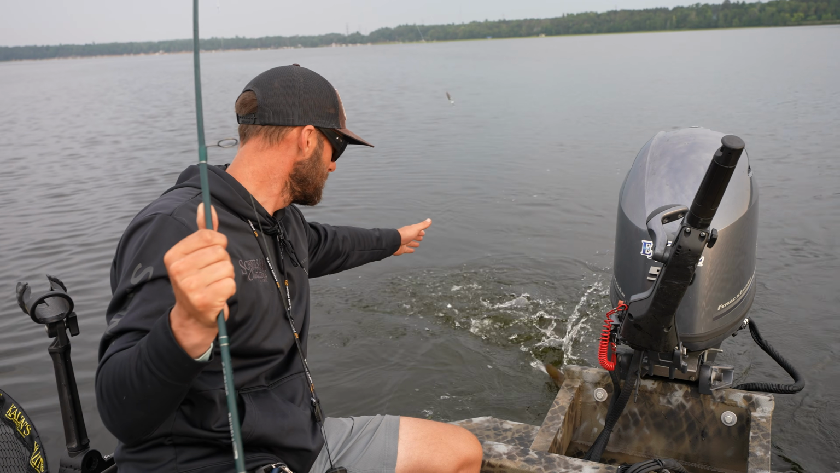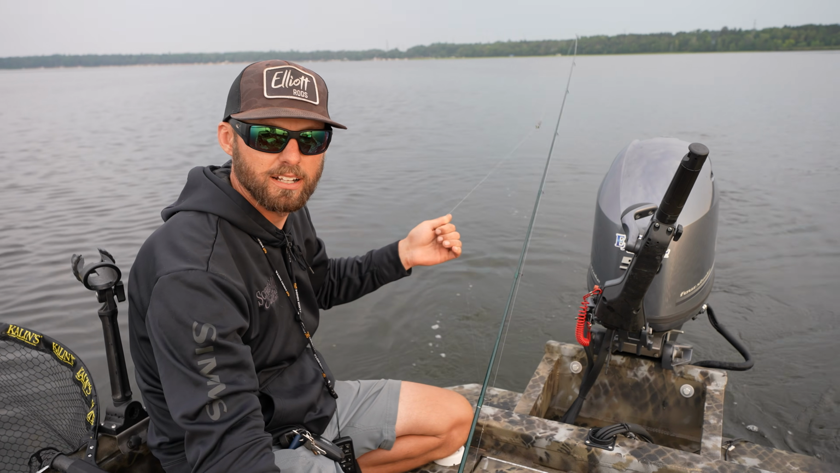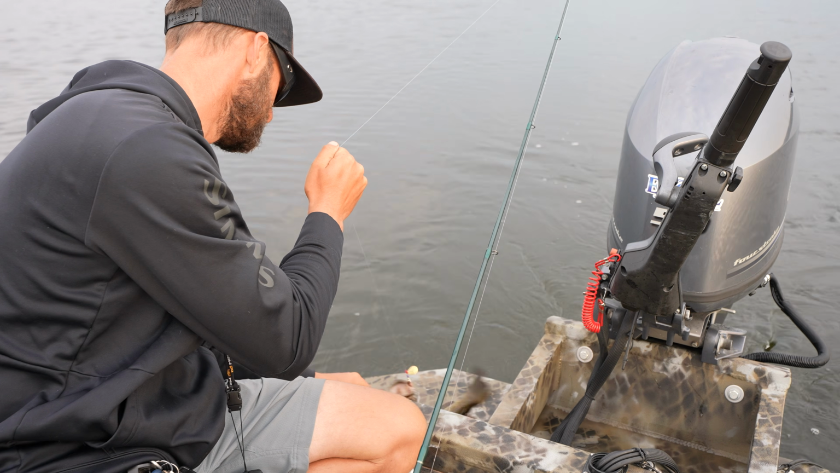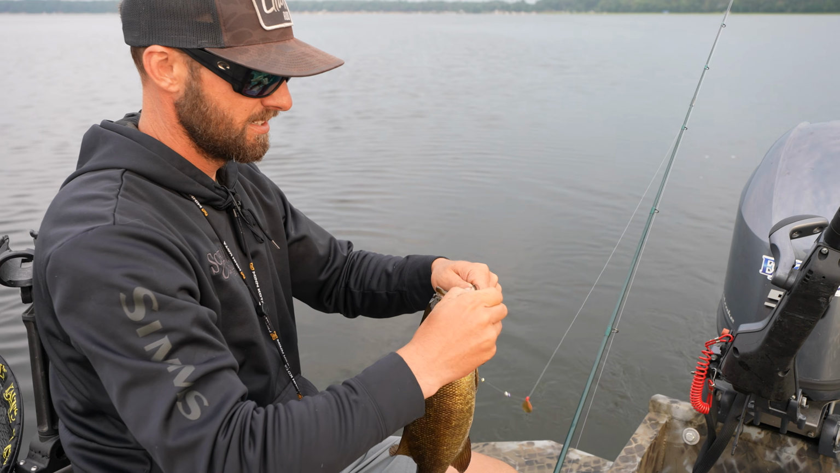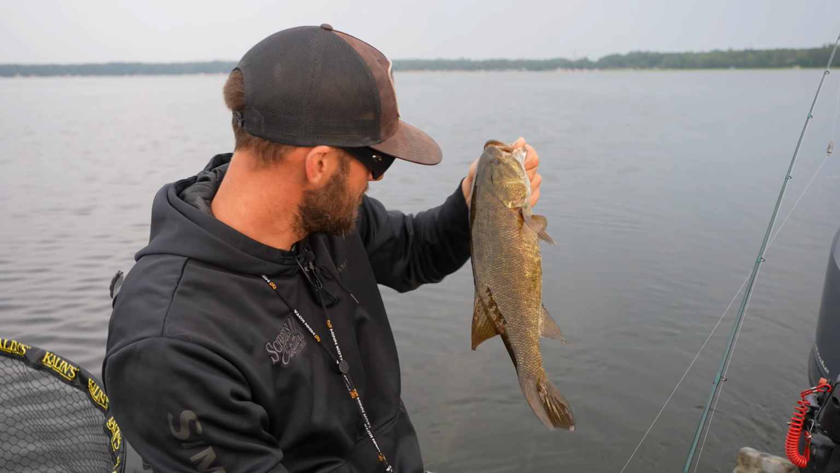My favorite part about this boat, though, oh, you get this little landing platform back here. You can just ease them on in. That's where them big old sows, how you beach them up on here. There we go. There's our bass on the spinner rig. Nice. Not impressive. I like it.